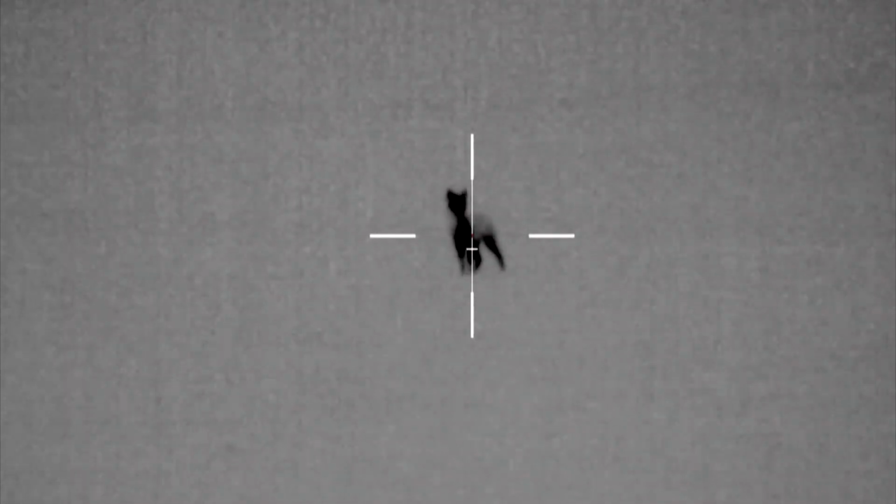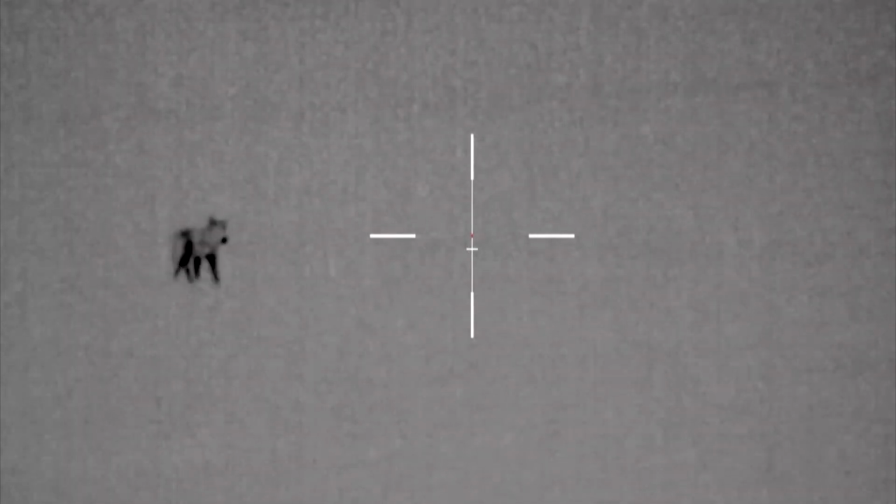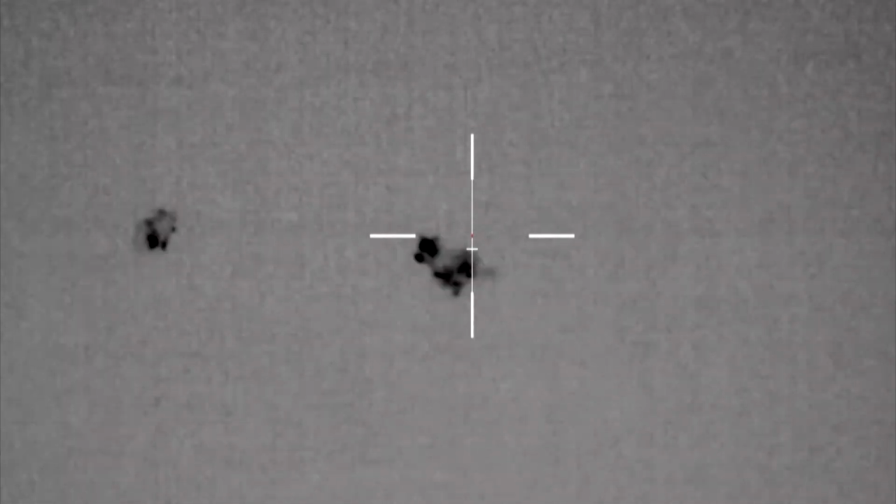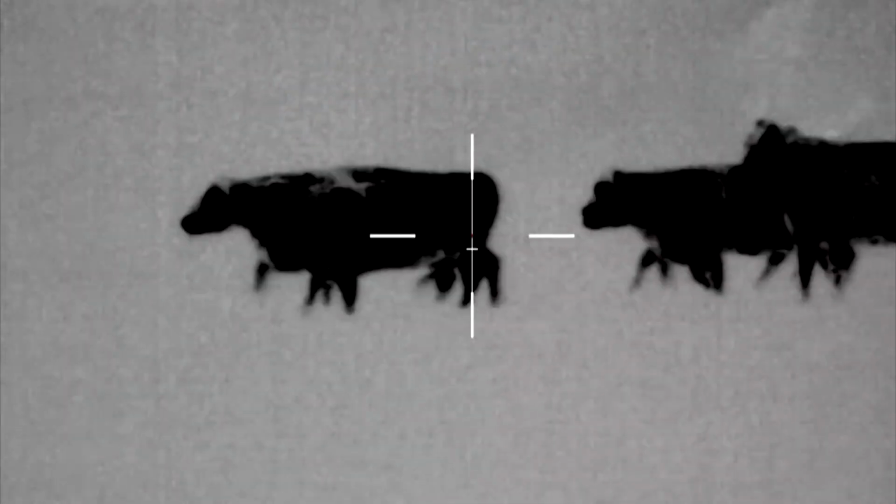Calm down. 3, 2. Hold on. I got cows. Now they're leaving. Wait till they stop.